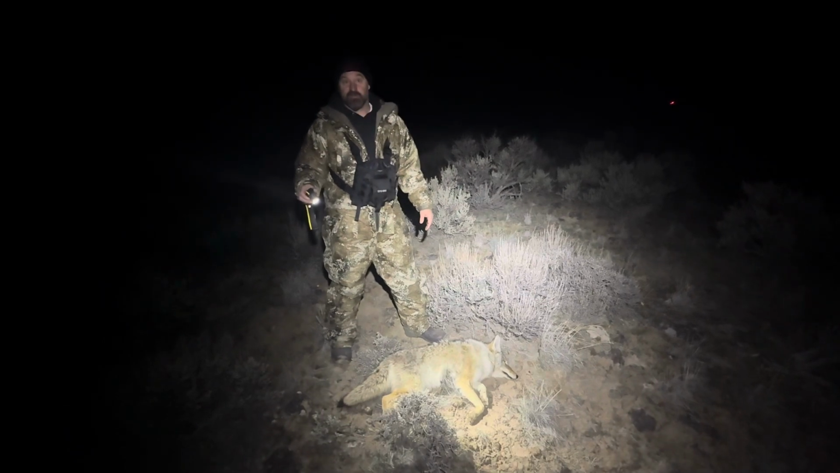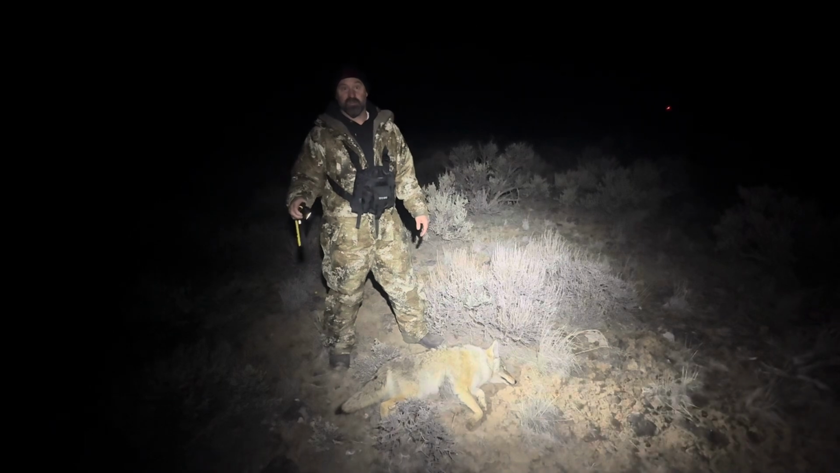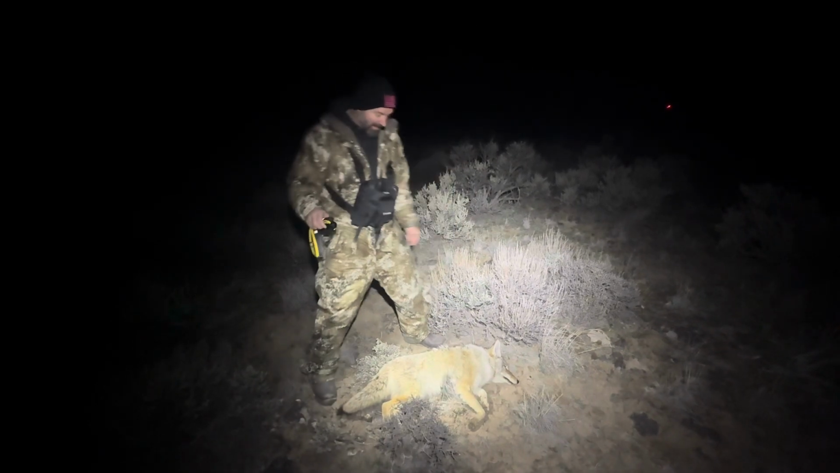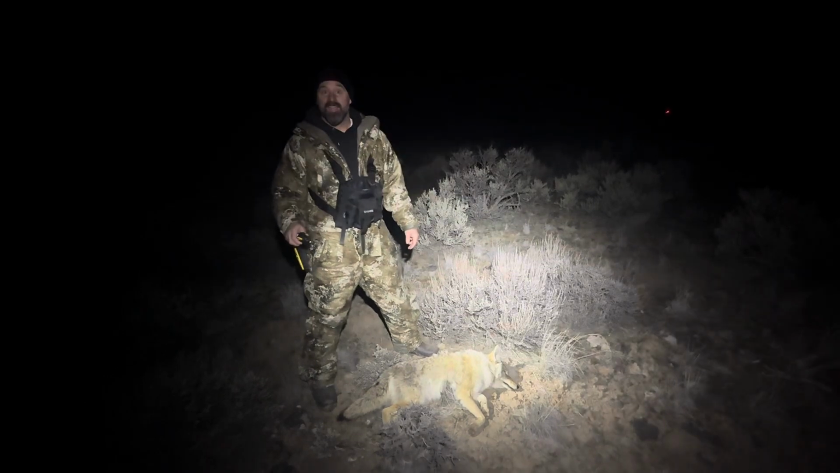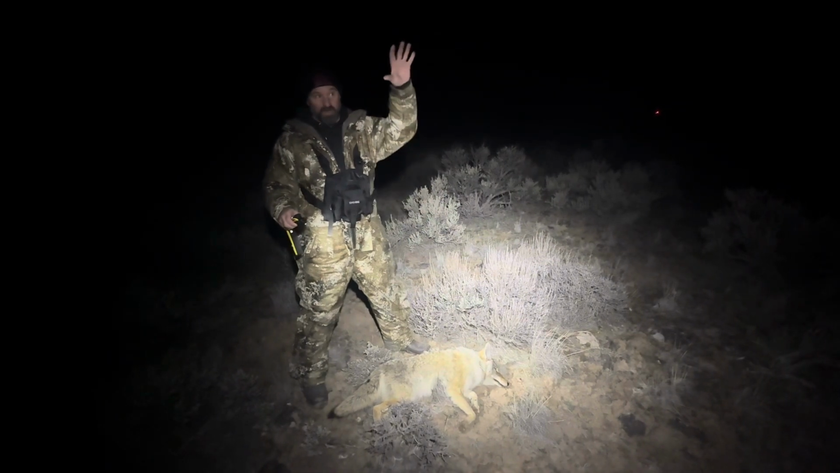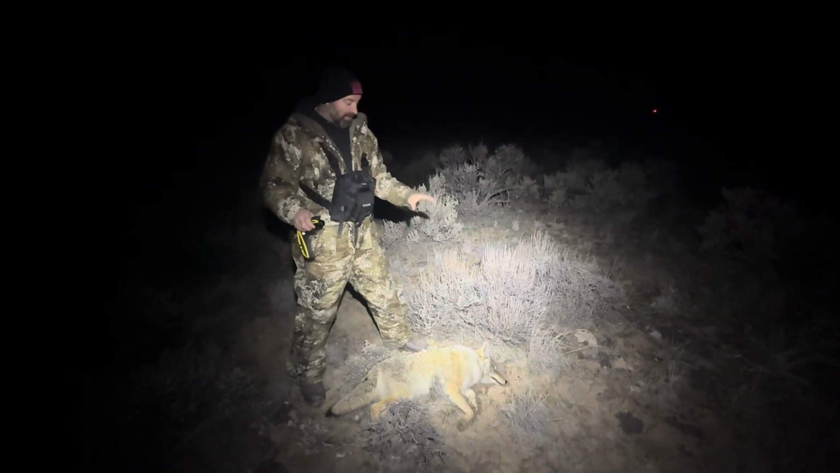I was getting a little impatient, and I was like, man, I think we're not gonna stay here too much longer. Good job, Matt, by putting on that coyote vocal on it, and this dog just lit up. Probably it was about 300 yards out, and then we watched it really come all the way in. I lucked out on the footage.